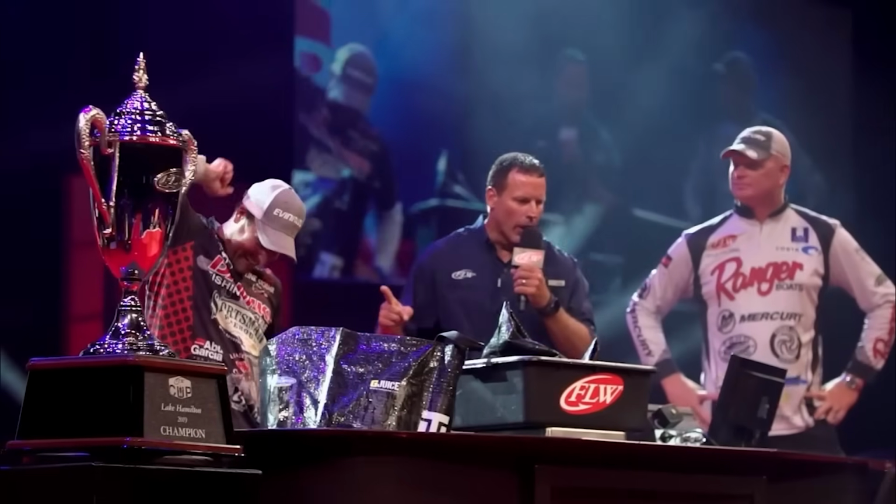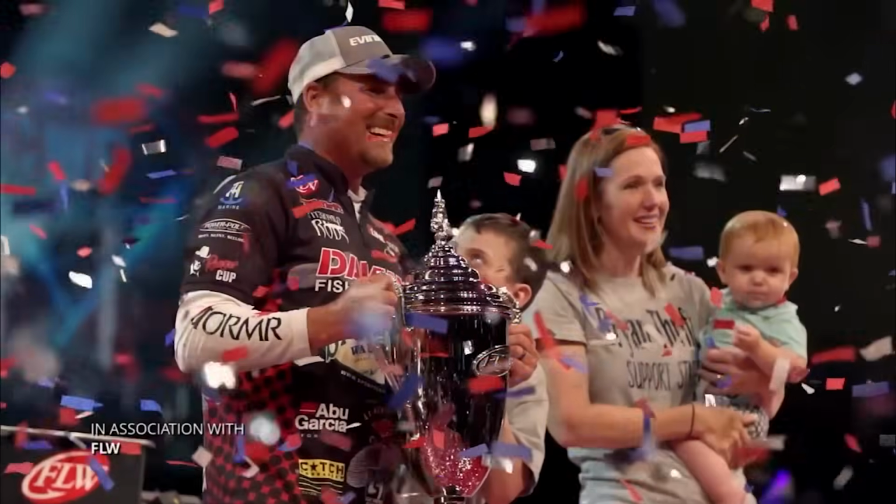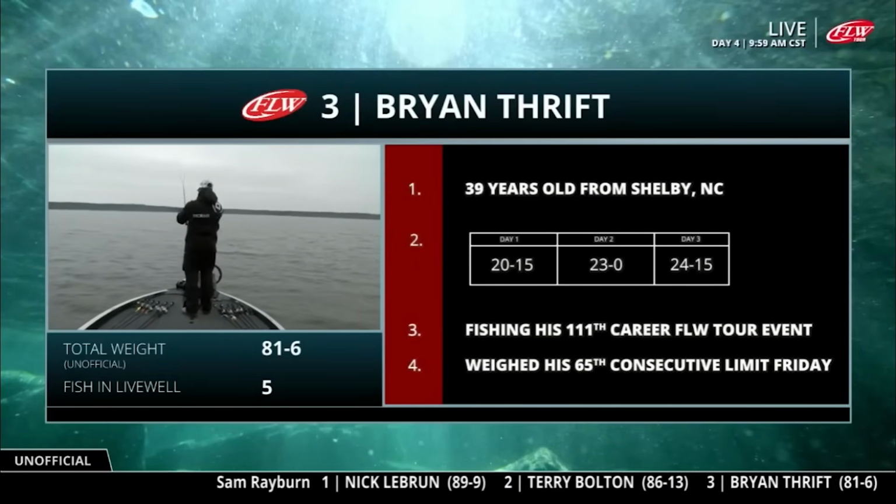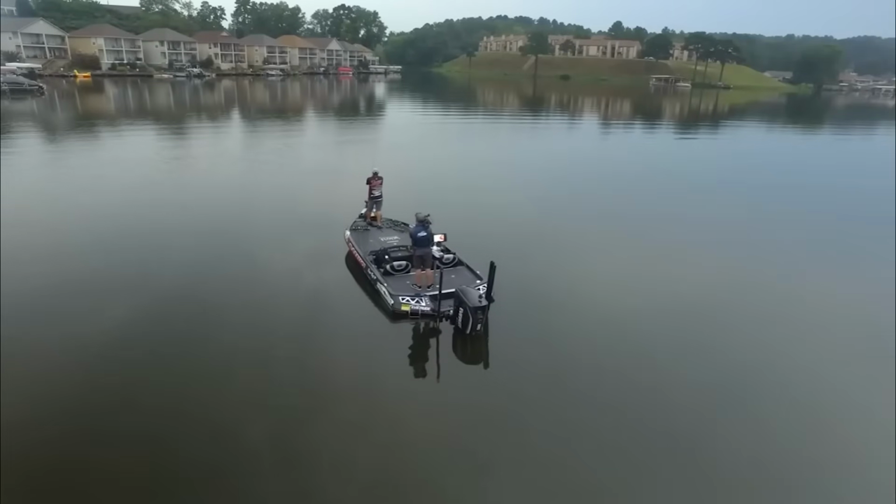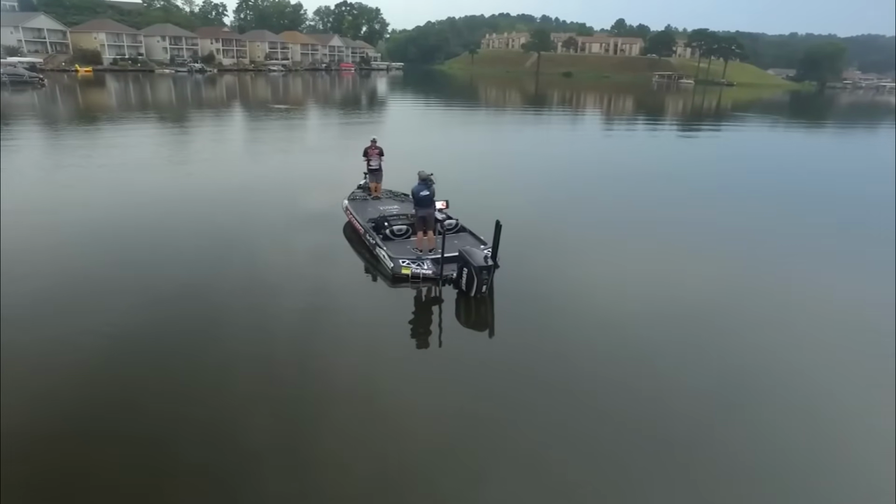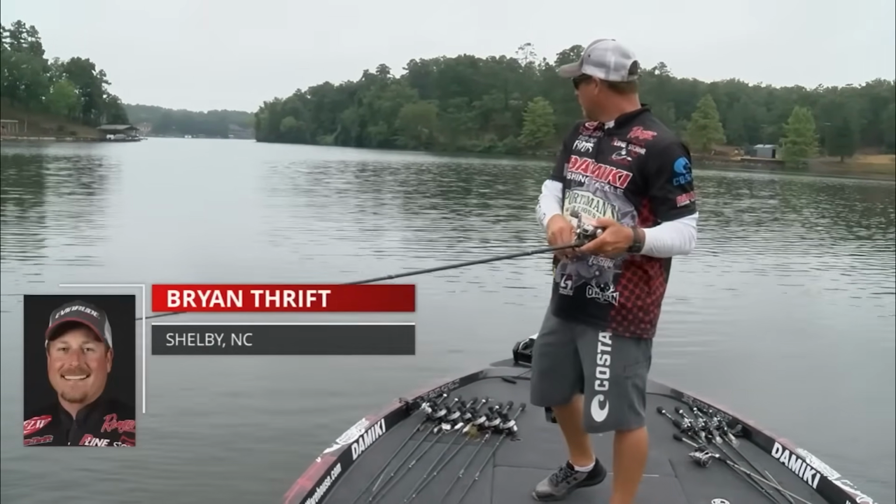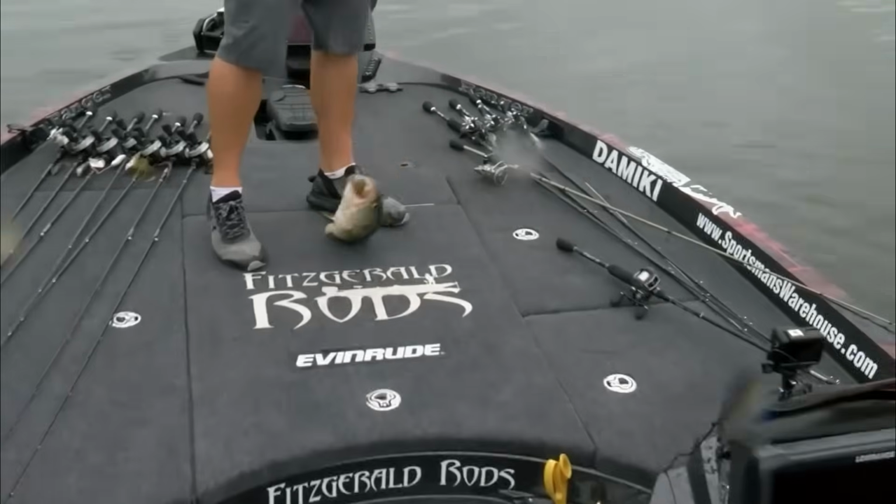In the mid-2010s, Brian Thrift was probably the most consistent angler in professional bass fishing. He logged over 65 consecutive limits in tournament competition, which is just unbelievable. And from what I gathered, his strategy focused mainly on graphing for isolated pieces of cover during practice, and then targeting them during competition using his mapping and 360 imaging.